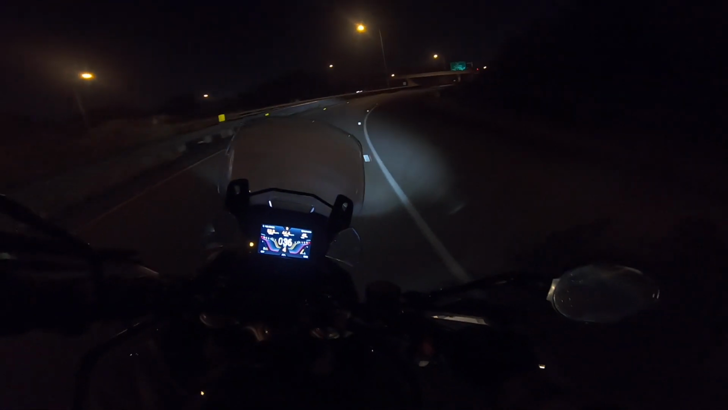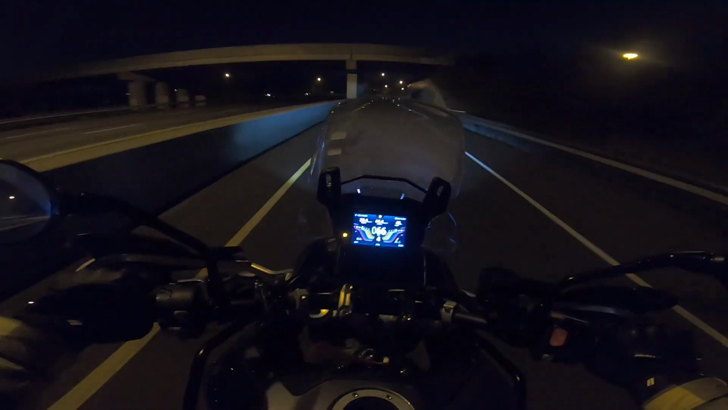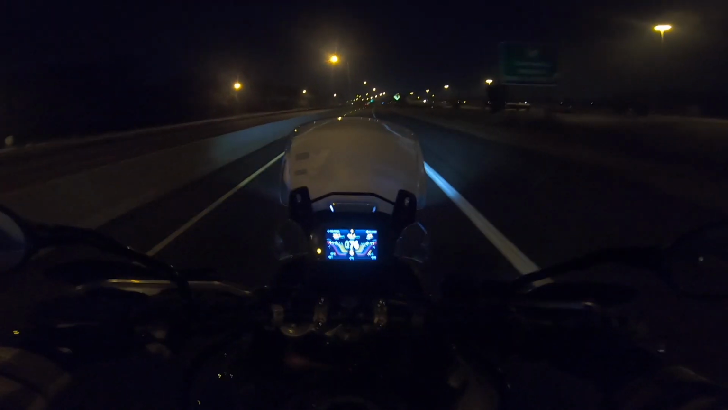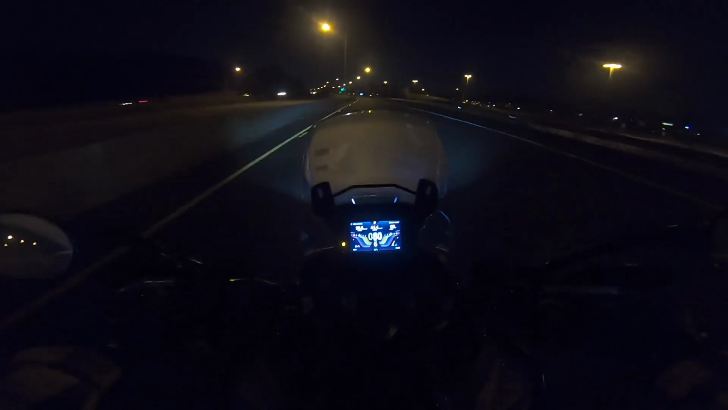So from what I understand, they take the 12 megapixels and divide each one into 4 more megapixels to give you 48.